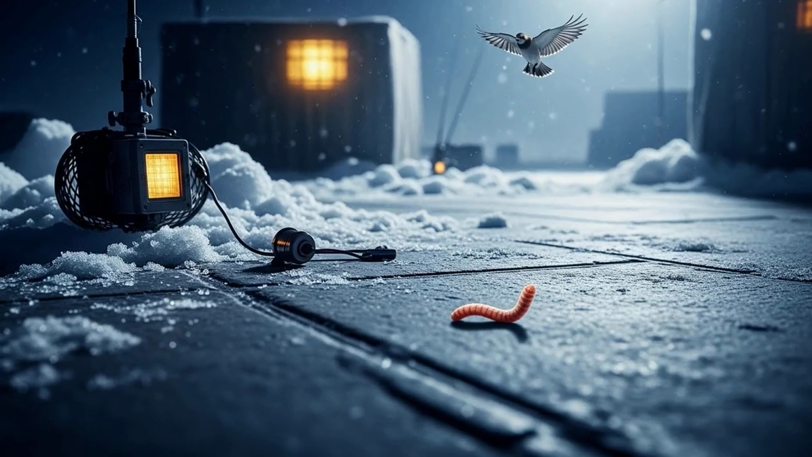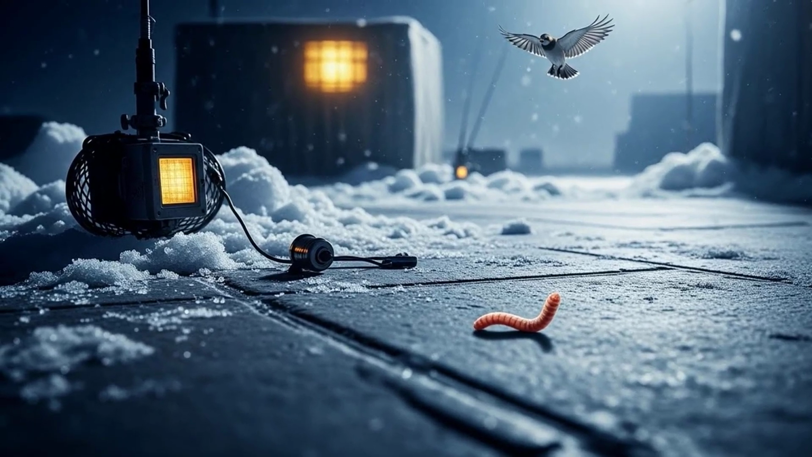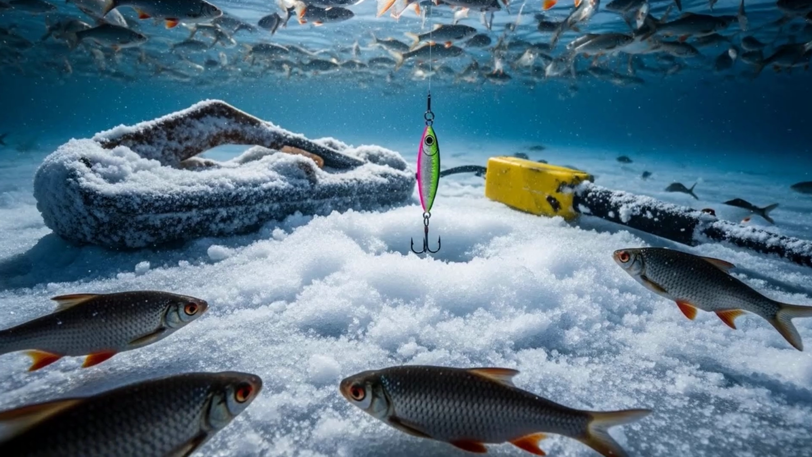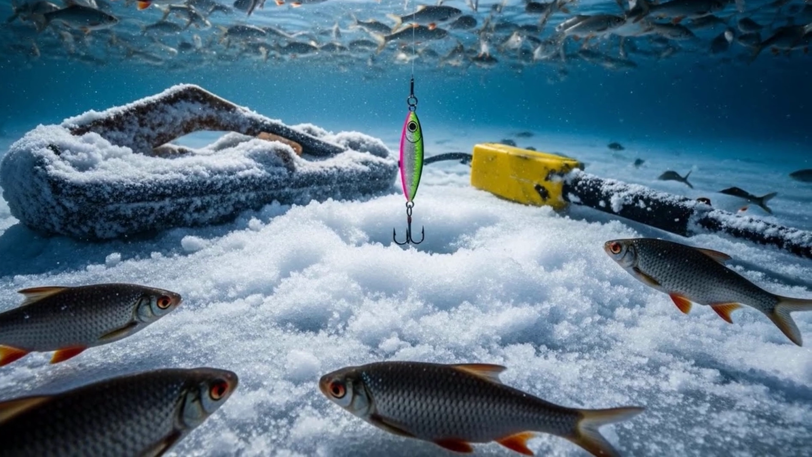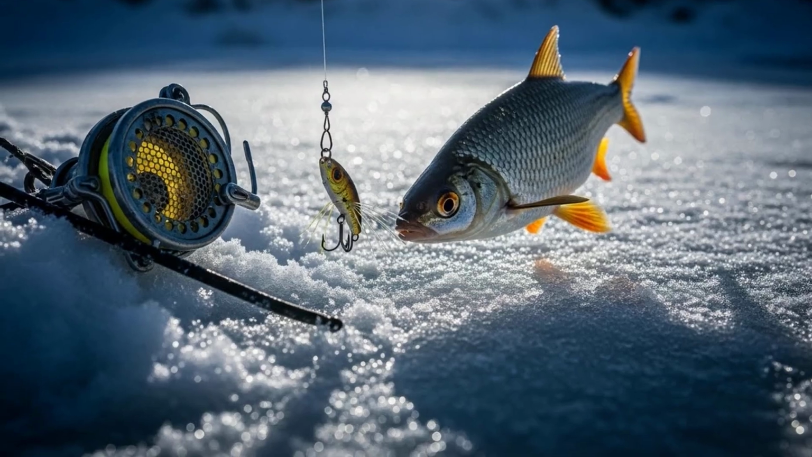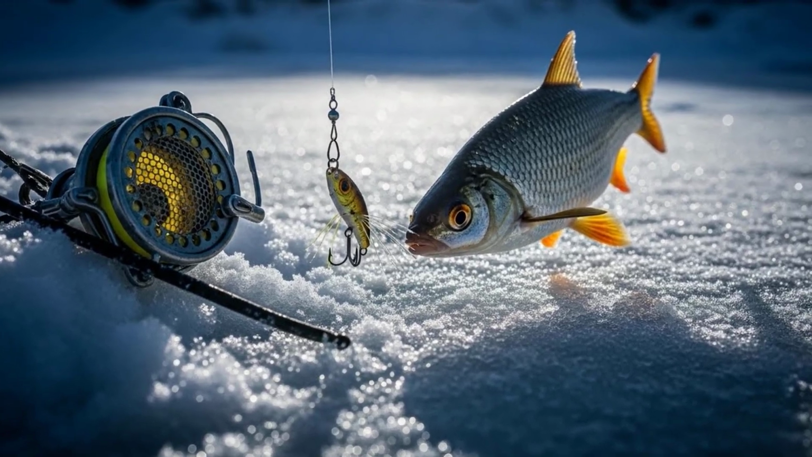It's like trying to catch birds by putting a worm on the sidewalk. You're not even in the right dimension. You have to get your bait off the ground and put it right in the middle of their highway. You need to intercept them where they live, not where you think they should live.